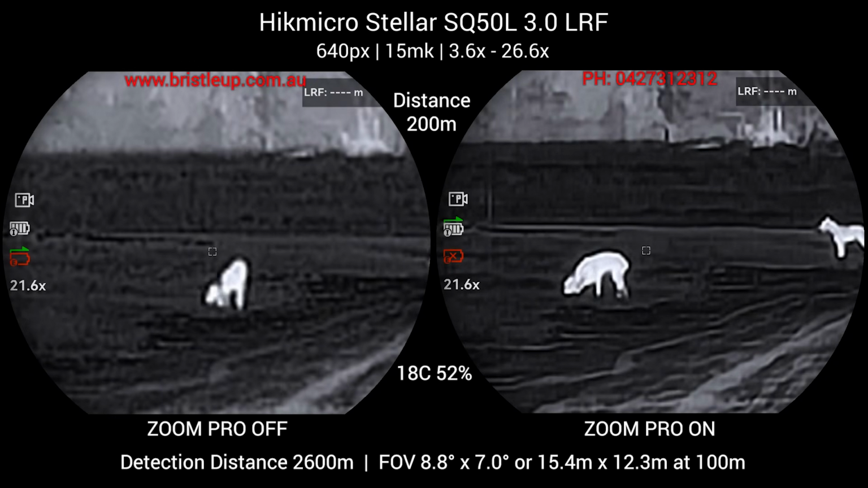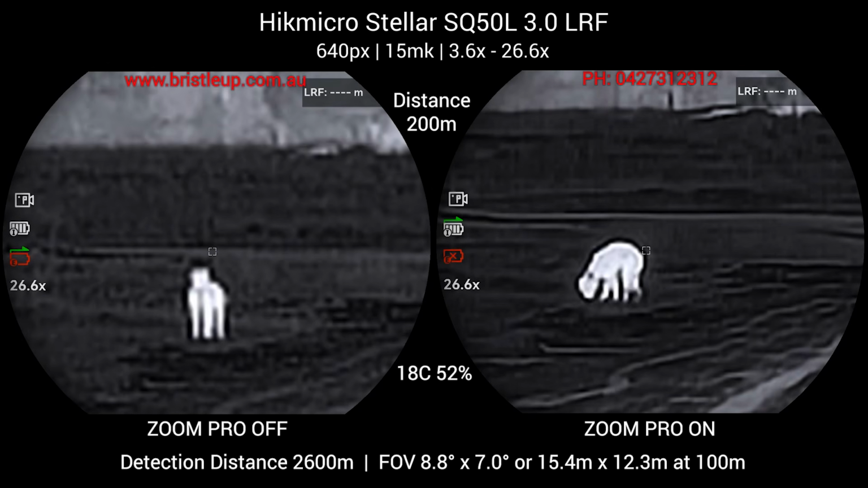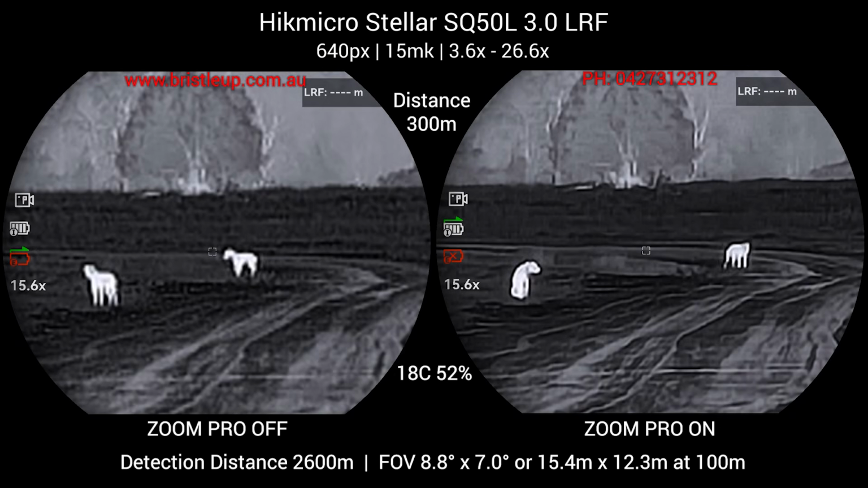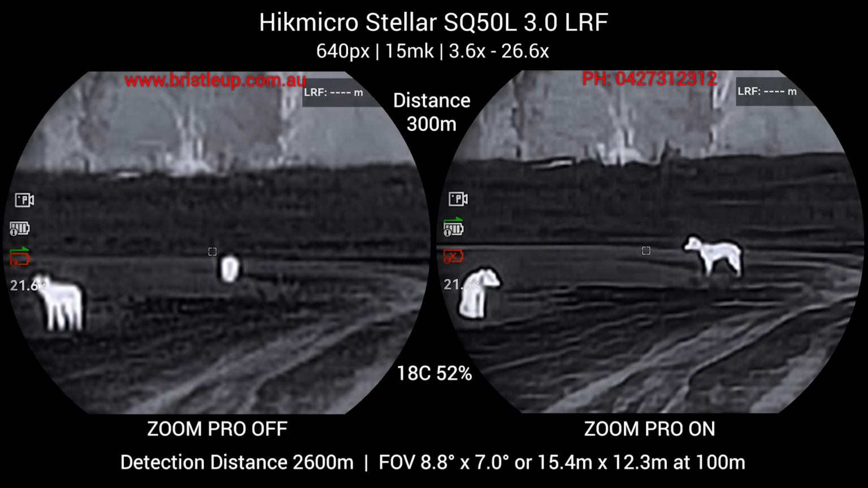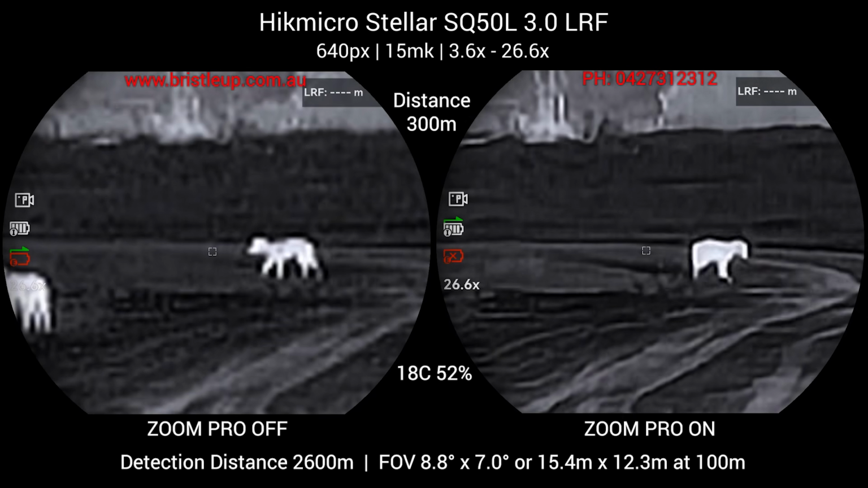But as you can see, even at 200 to 300 meters, we can still make out that this is a dog. We can see the gaps between their legs, particularly on base mag, very clear. And then we start zooming in and we can still see the shape of the animal, its head, body, leg movements, and so on and so forth. That is very impressive for the distances we are looking at. Another thing to note, these are very small dogs, so they're only 20 to 25 kilo dogs. They're not monstrous, so we are looking at relatively small animals.